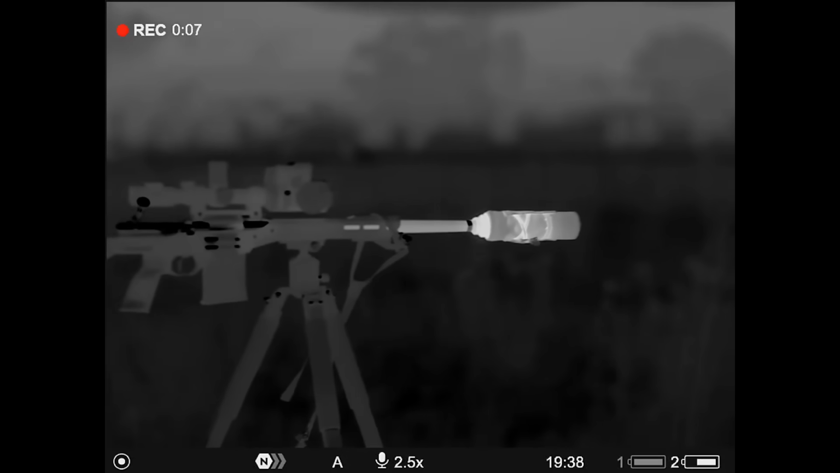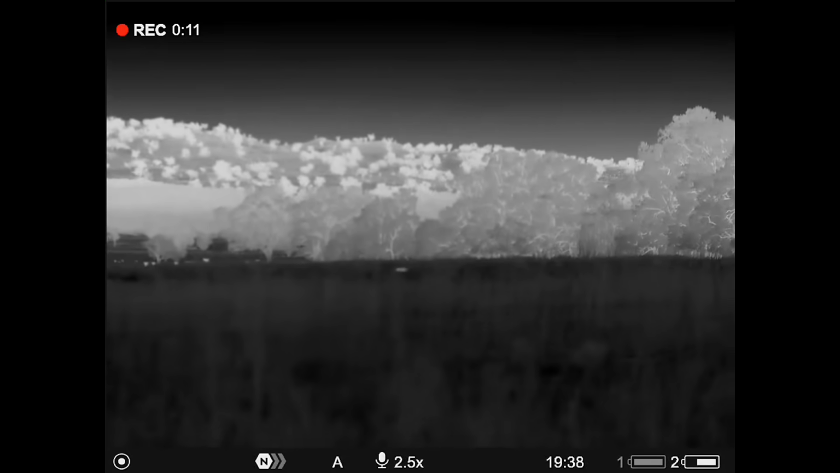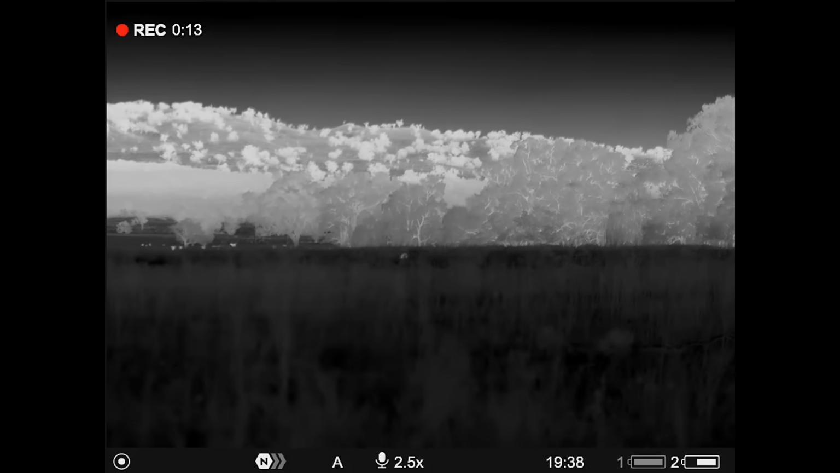One very, very hot gun. I've just shot those half a dozen pigs. And there's another one out there.